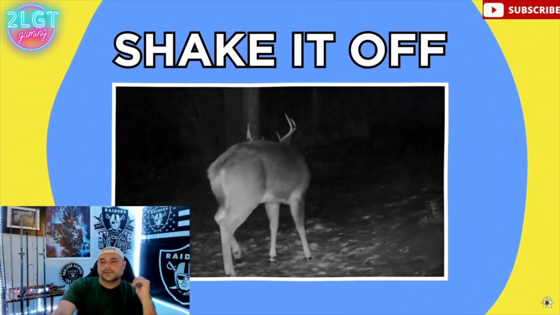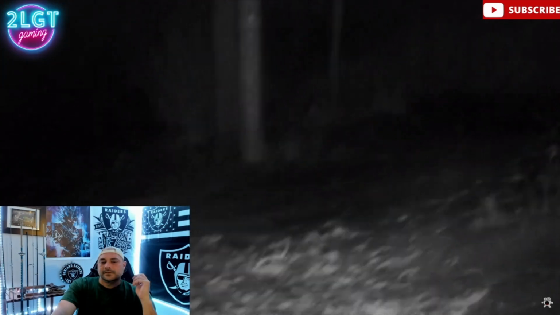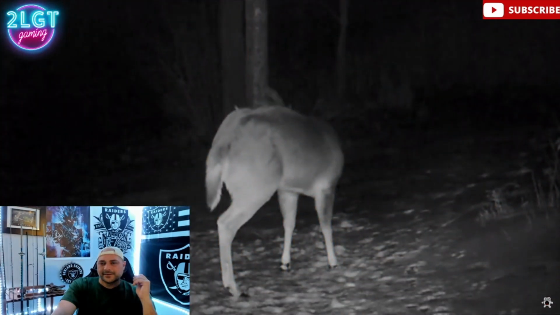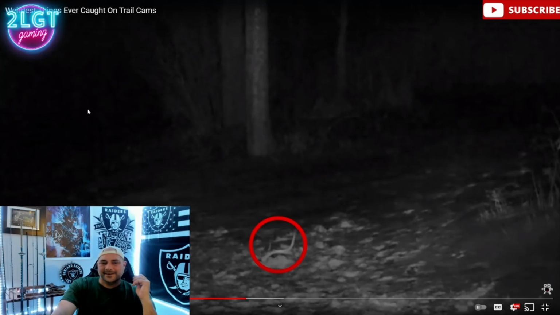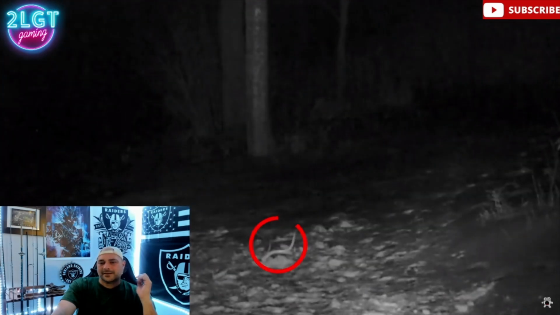Shake it off. Don't blink or you might just miss this next shot. In January 2020, at the end of the deer mating season, this 8-point buck was captured shaking its head so fast that both of its antlers were shed simultaneously. It happened so fast, even the deer was freaked out as the antlers clattered to the ground.